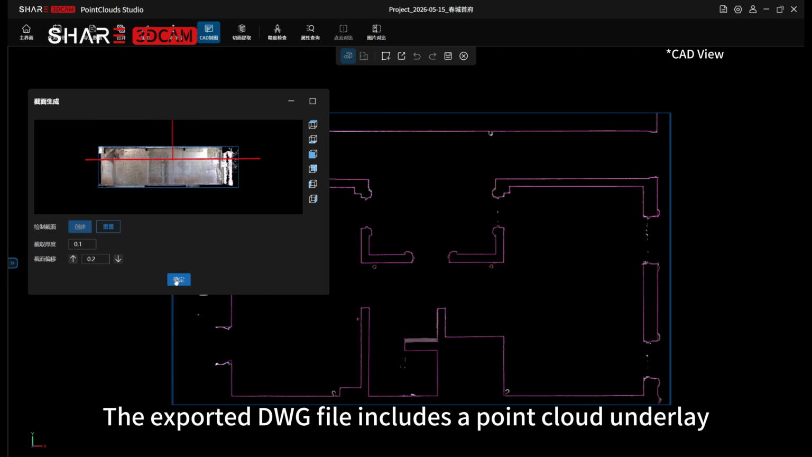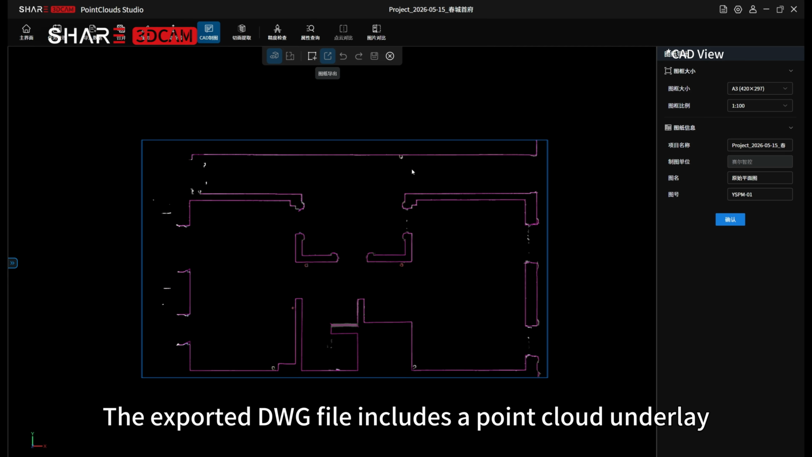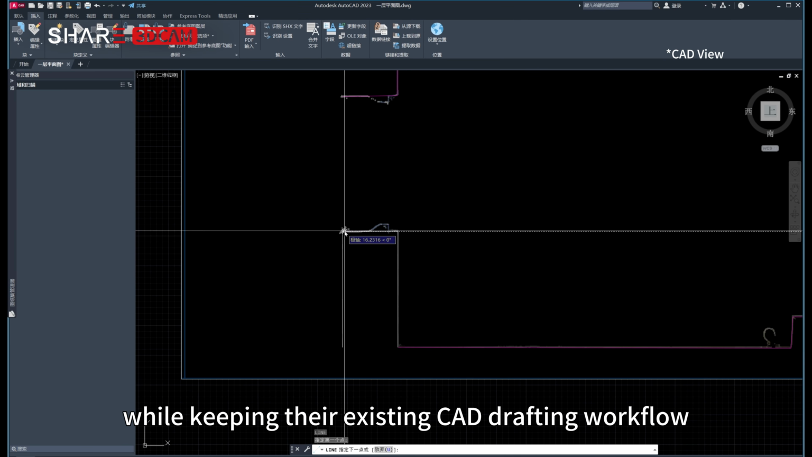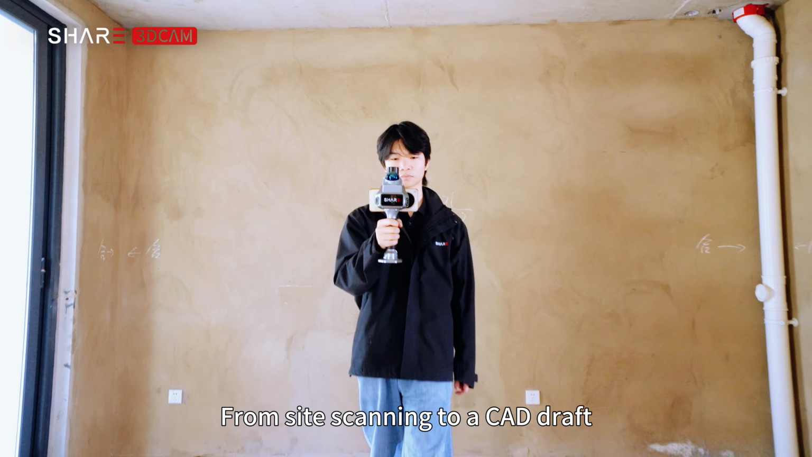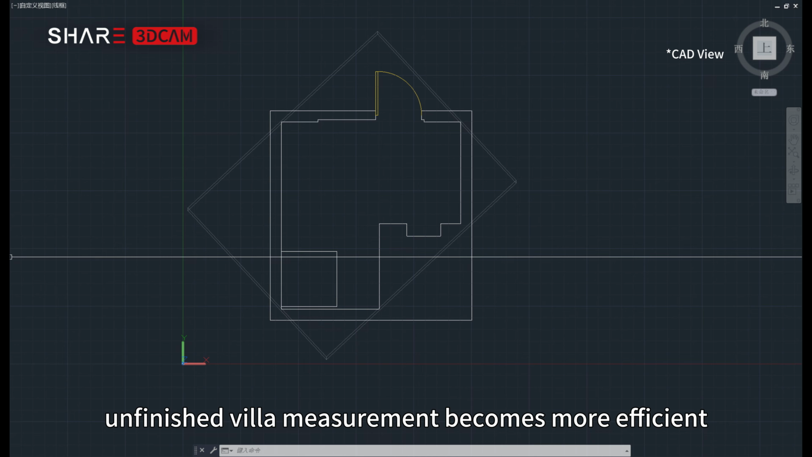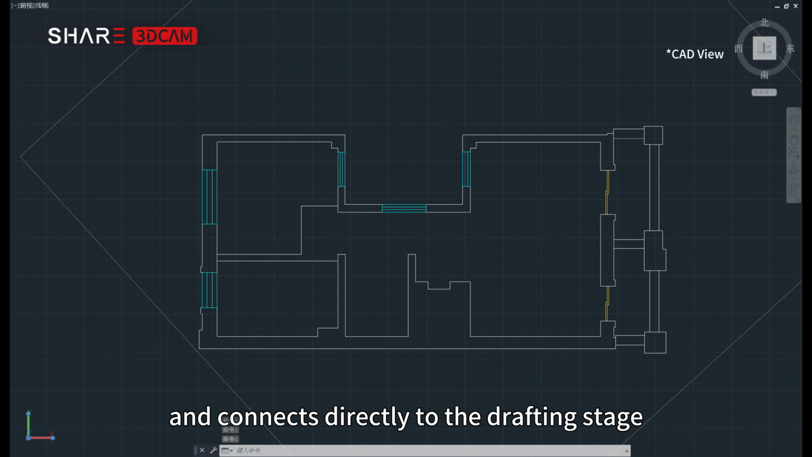The exported DWG file includes a point cloud underlay, so designers can review and refine it in AutoCAD, while keeping their existing CAD drafting workflow. From site scanning to a CAD draft, unfinished villa measurement becomes more efficient, and connects directly to the drafting stage.